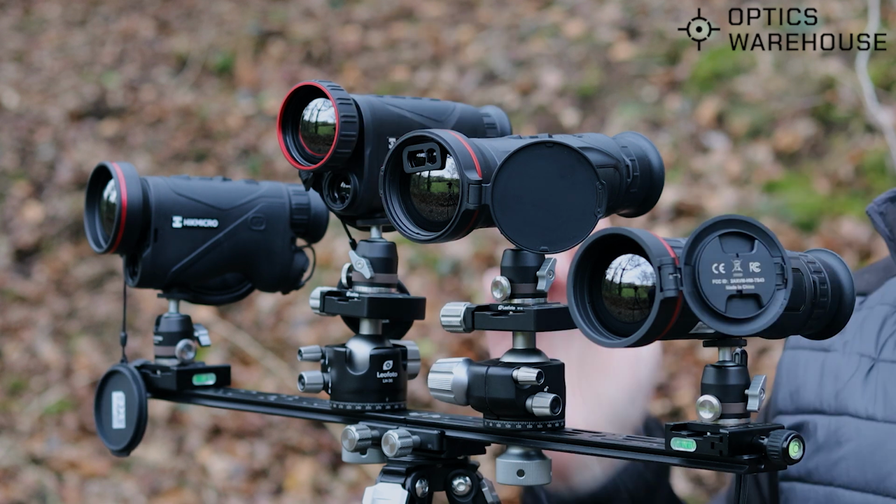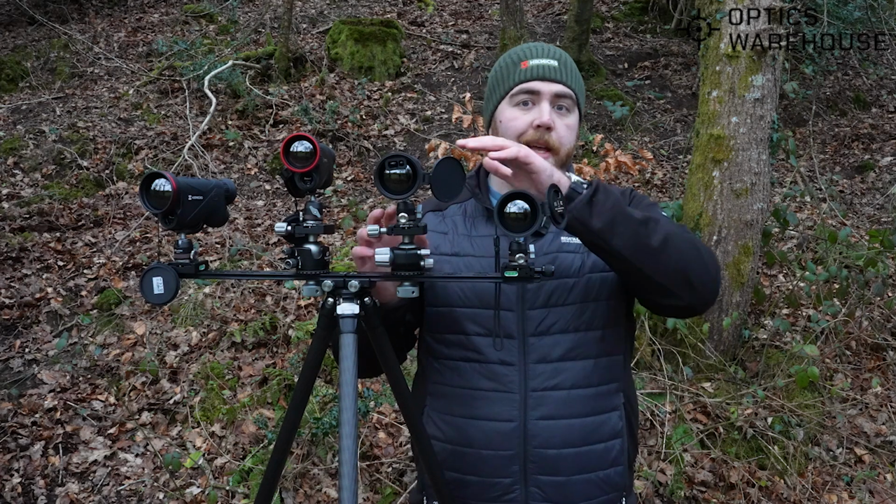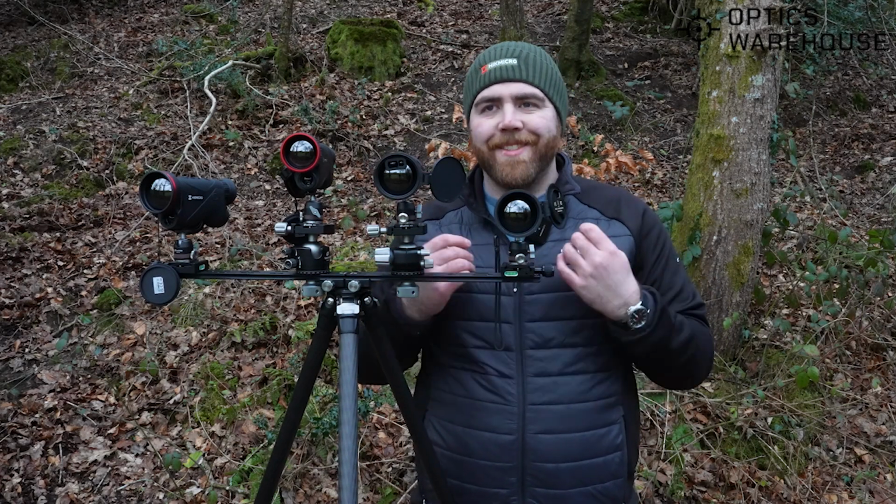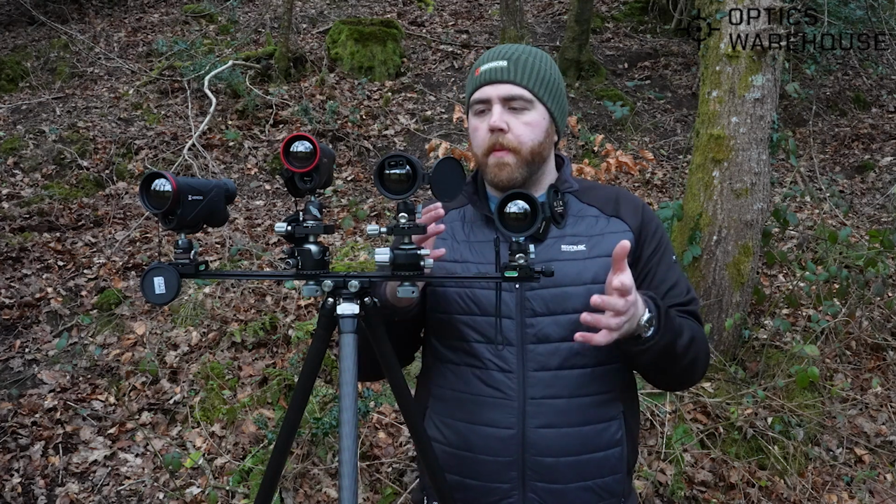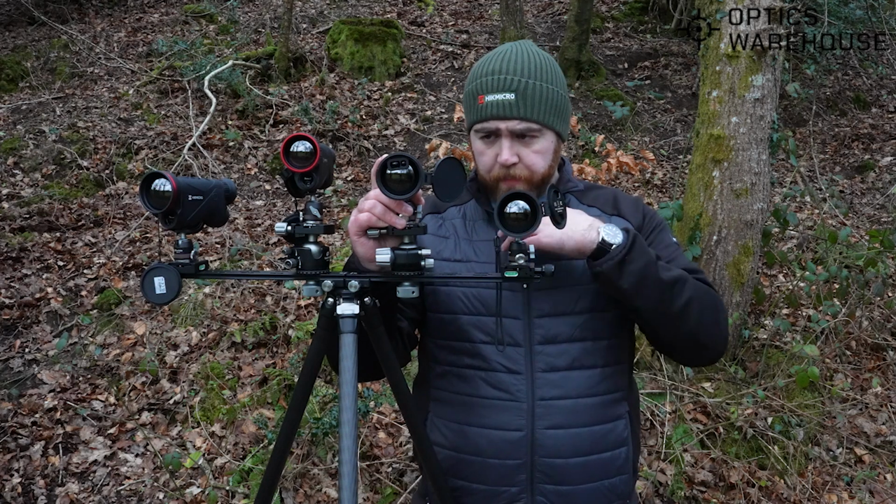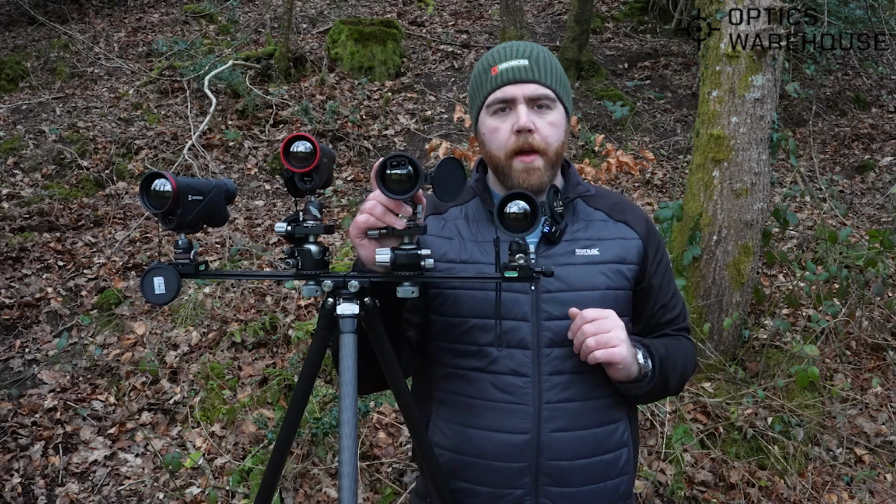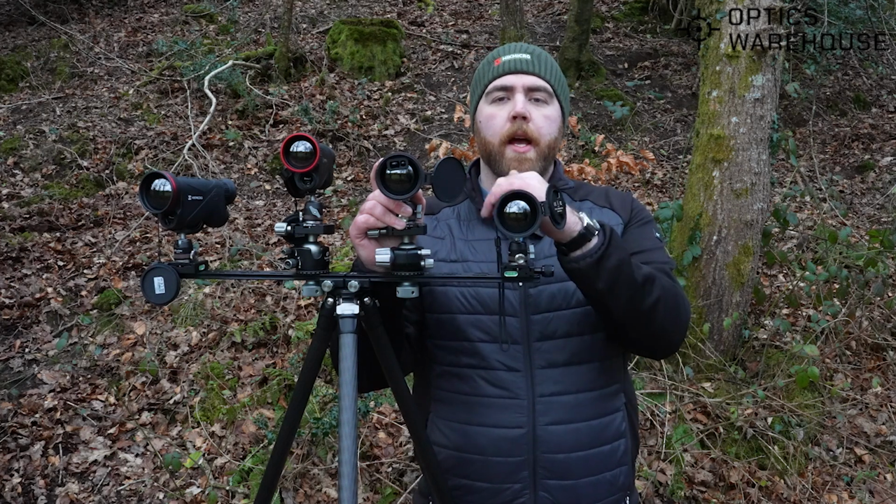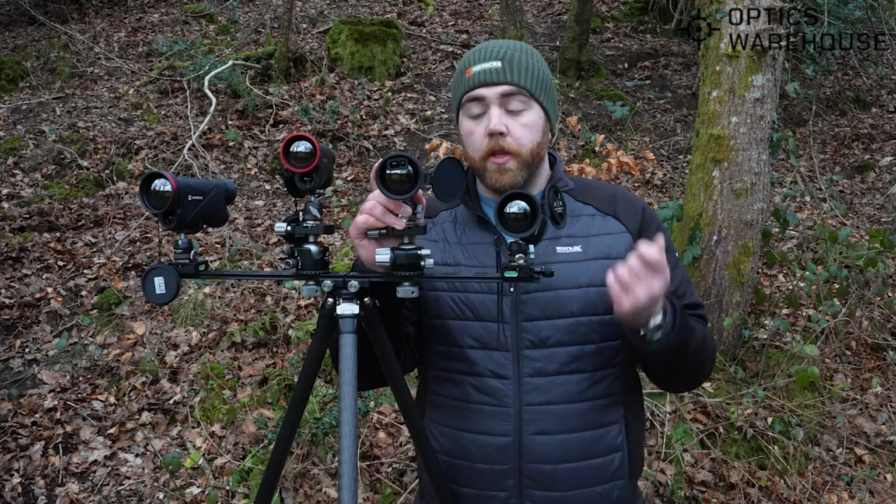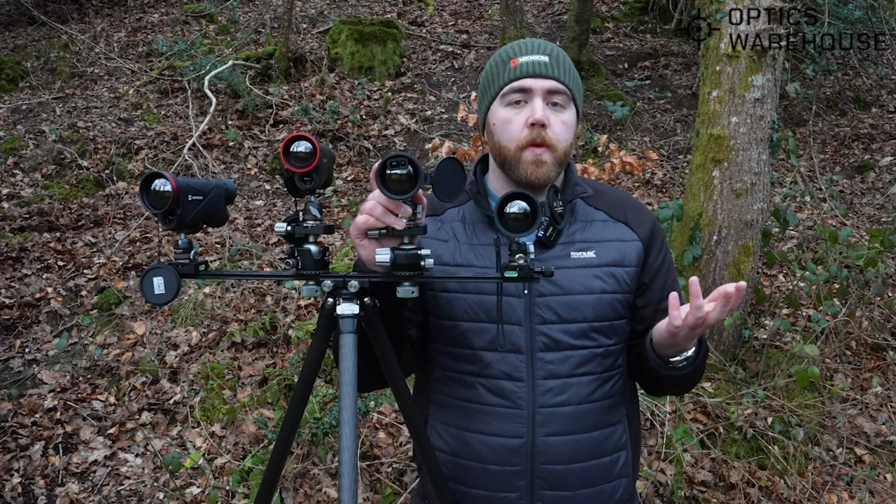First major difference, there's an LRF on the 50 in a Falcon. None of the other Falcon 2.0 range has that LRF, it is just the 50. Spec sheet wise, the thing that makes the new 2.0 better is it's sub 15 millikelvin, so it is that little bit more sensitive. It's got the LRF, and it has what they are calling shutterless technology. It's essentially a digital filter that removes the stutter. The shutter does still fire, but it removes the stutter from the image, so smoother viewing overall.